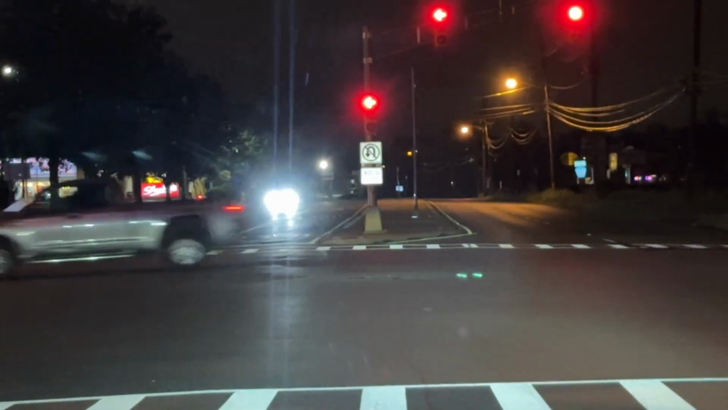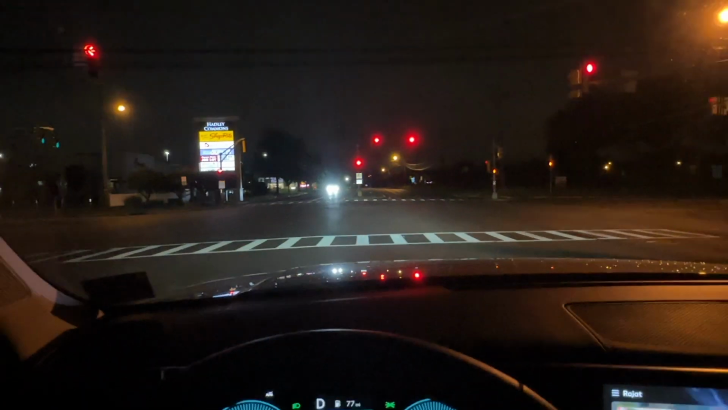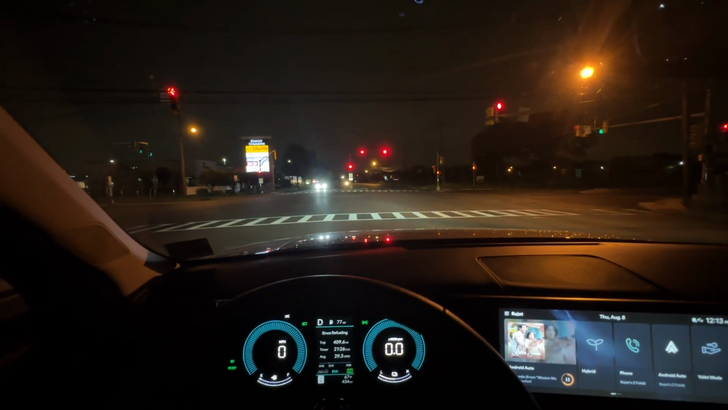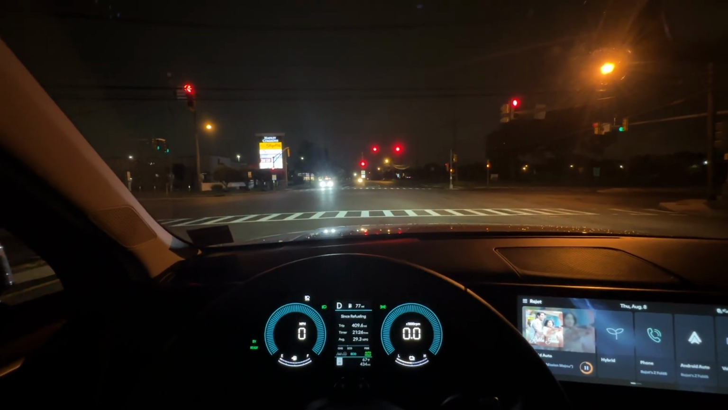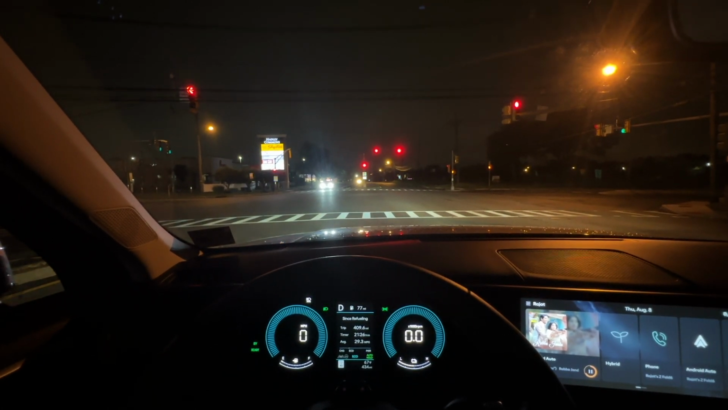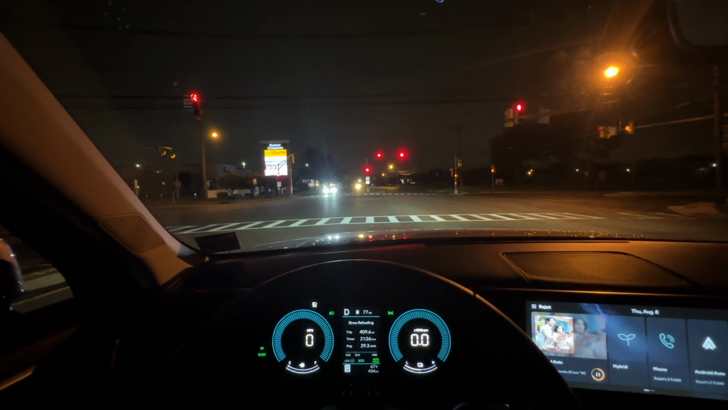It's pretty good reflection coming out from the board. So it's very easy to read the boards actually with these headlights. And I'll give you the exact specification, so it will be helpful for you guys to decide.